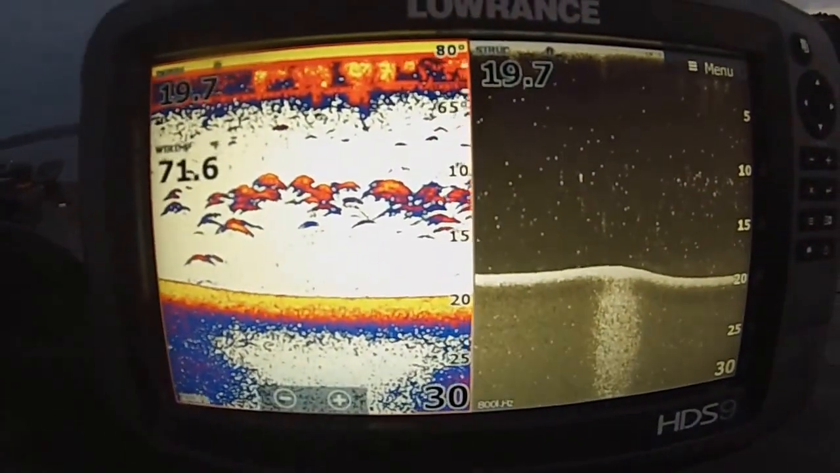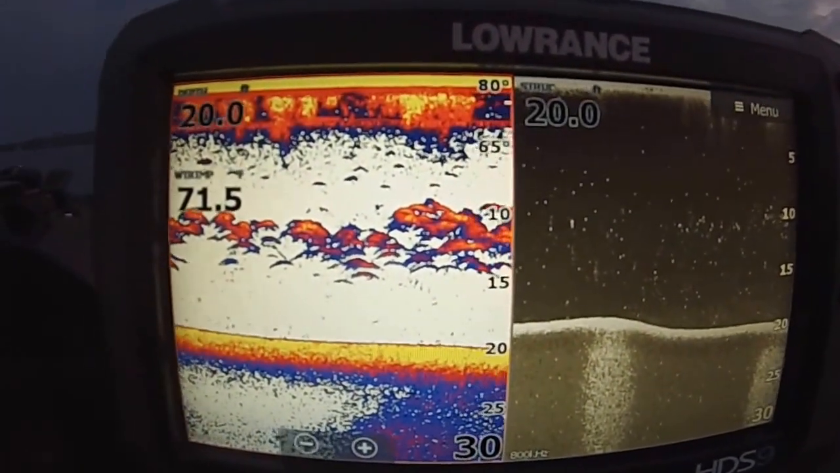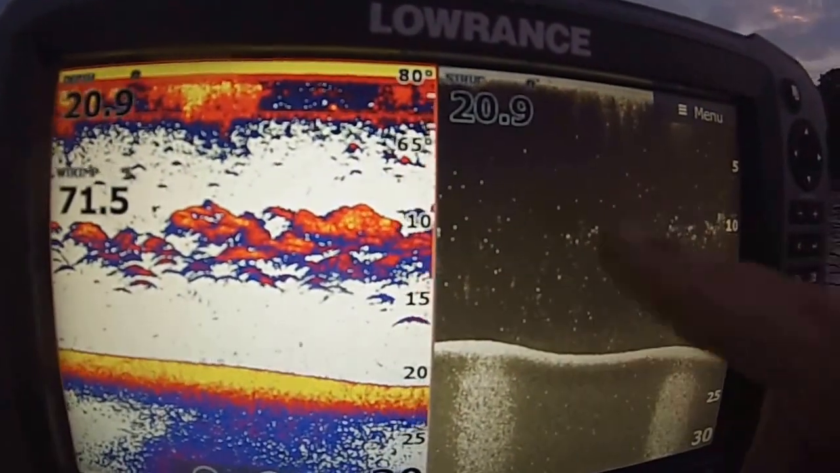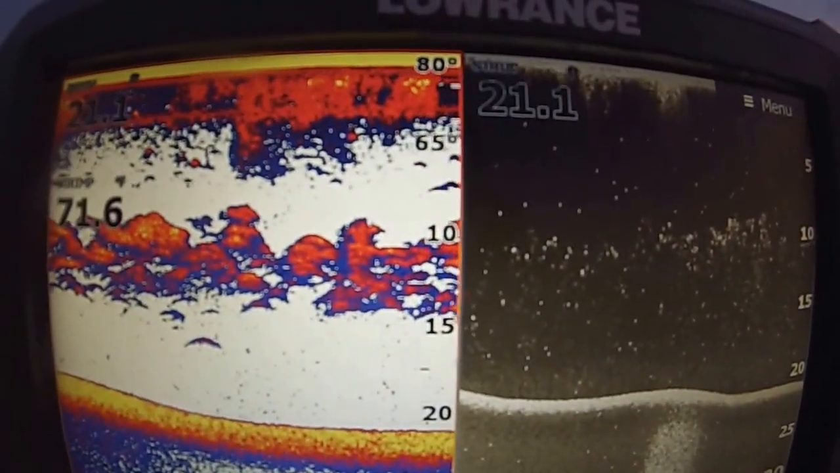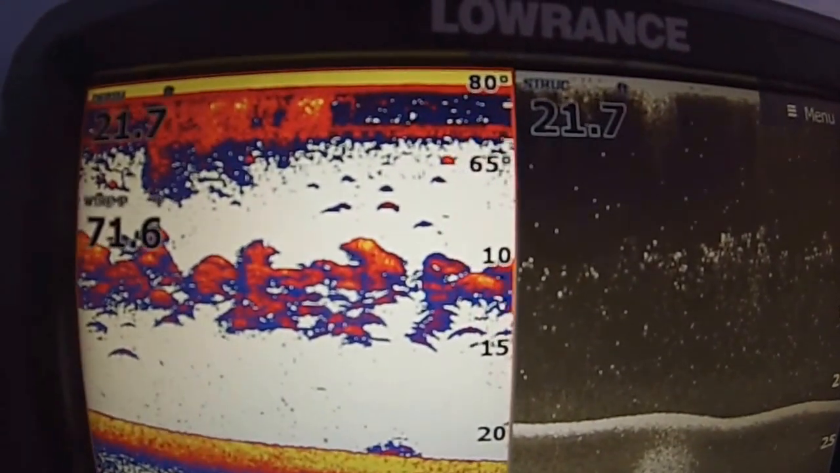That is what bass look like when they're schooling. You can see over here, they're feeding. You can see all the dots coming up, but they're in there stacked pretty good. You probably could take a 10 foot, like a DT10, and just wear them out if you wanted to.